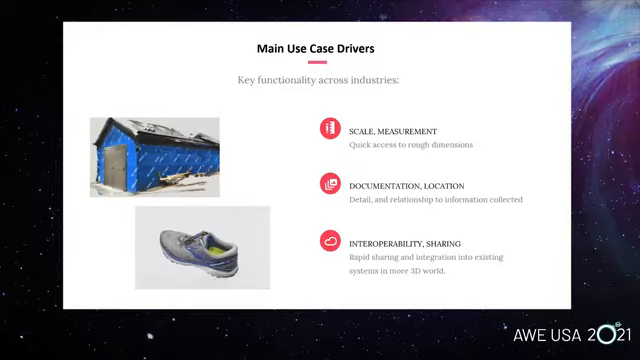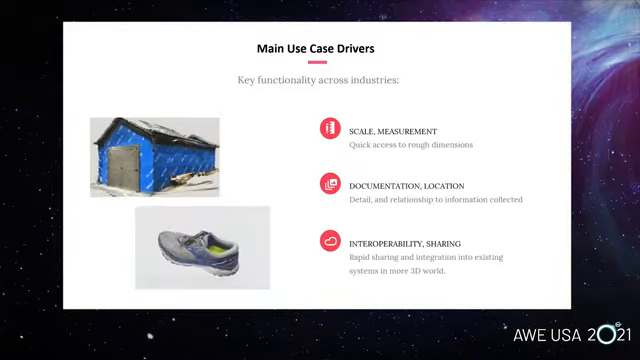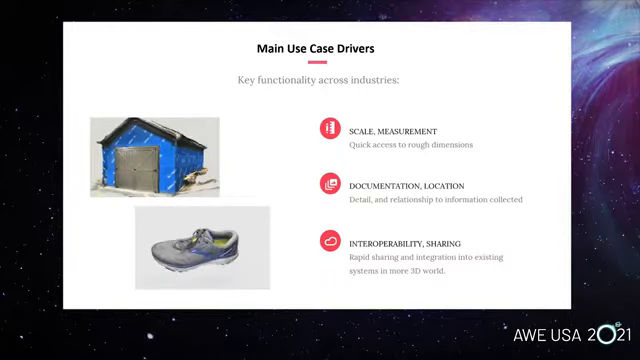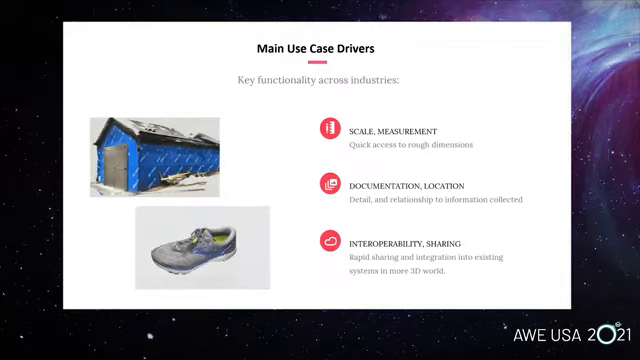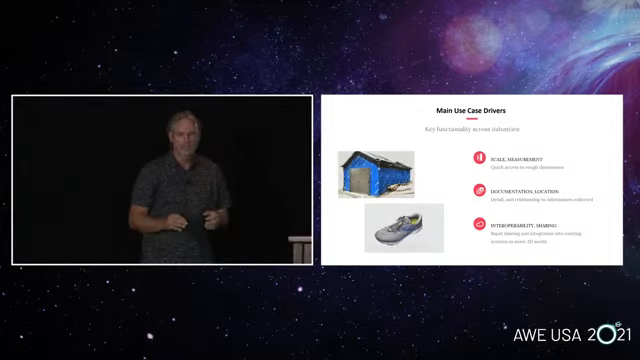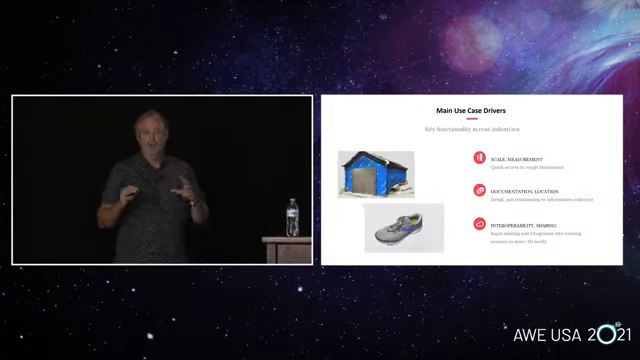So what we're seeing across these different examples is some commonalities in how people are gravitating to feature sets. The first thing we're seeing is scale and measurement. What's so important about mobile LiDAR is you have depth information. And that depth information gives us a really good degree of accuracy when we're scanning something, and it provides us with basic measurements. Everyone's always asking us, how precise is it?